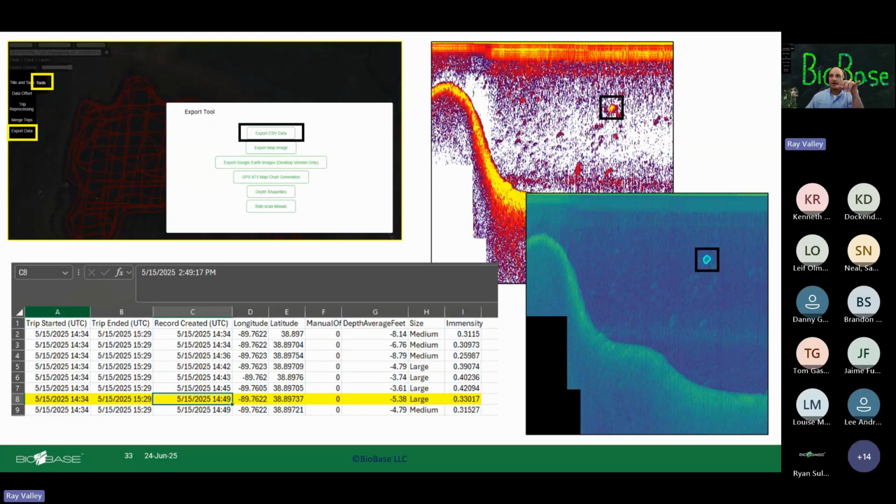So what you can do to verify the output is go to Tools, Export Data, Export the CSV data. And this is just a little excerpt from the Excel spreadsheet here. And this is just an image of where we can, let's kind of identify that.